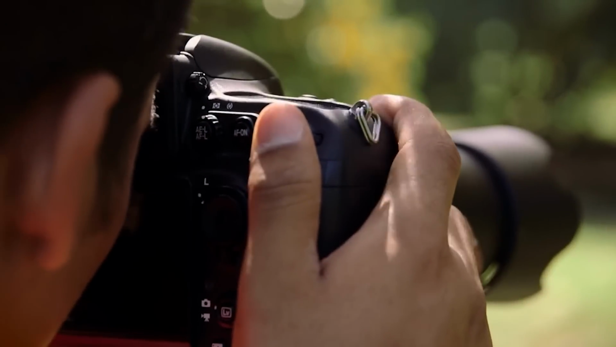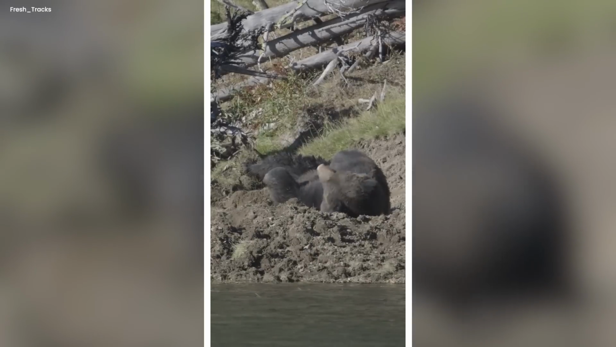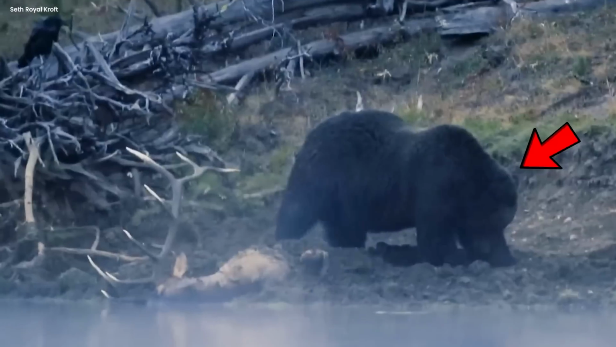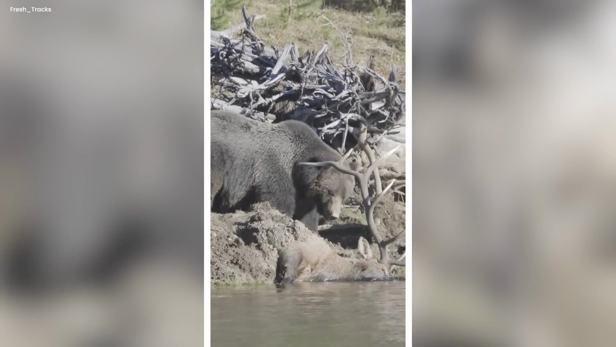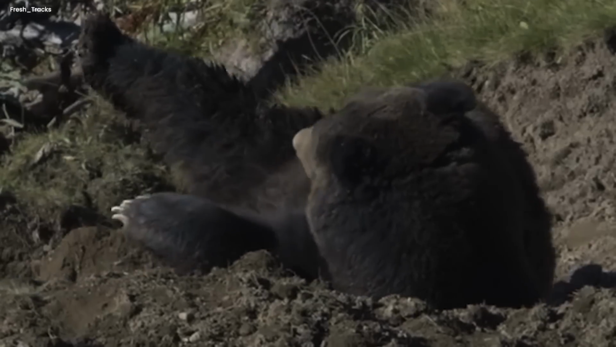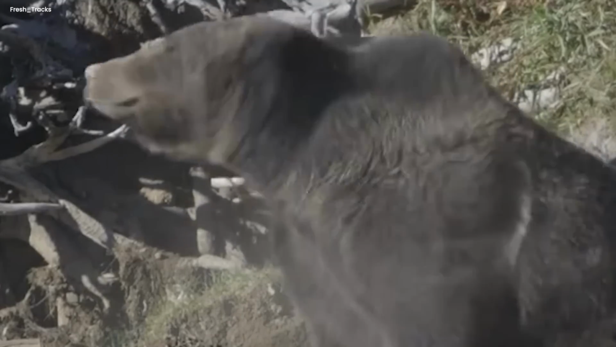Someone caught the whole thing on camera, and now it's a wild and funny moment in the animal world. The bear's happy moves made the day more cheerful as it rolled around with the elk by the river. The elk looked a bit confused but was not hurt, taking the surprise in a calm way. The video shows how nature can be playful, giving us a glimpse of the funny side of these big animals.